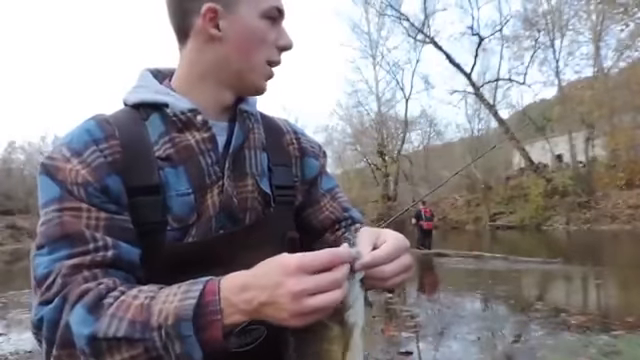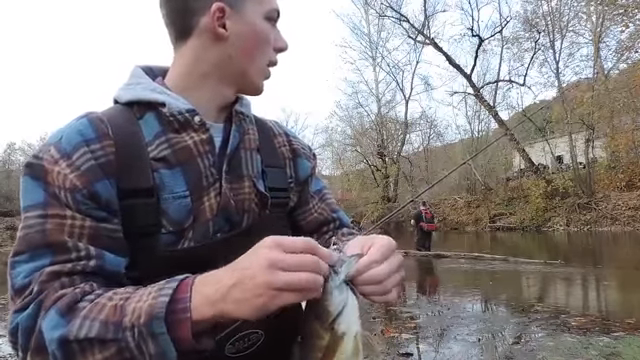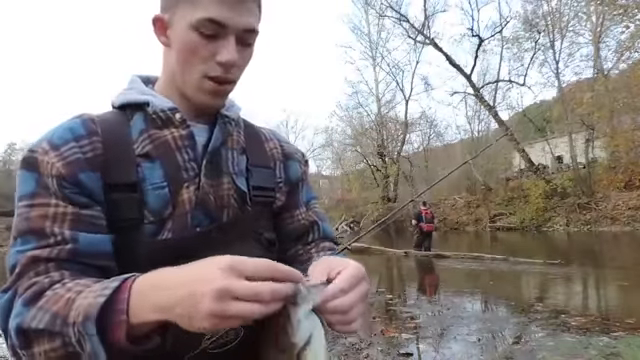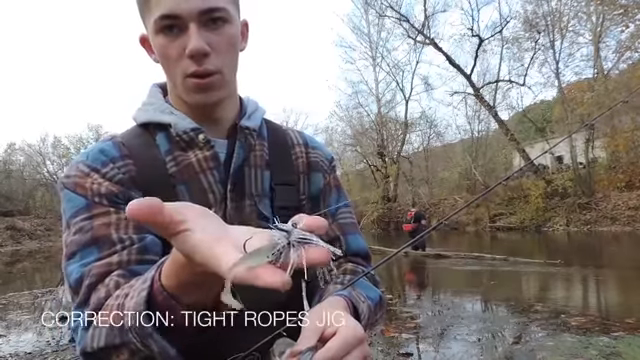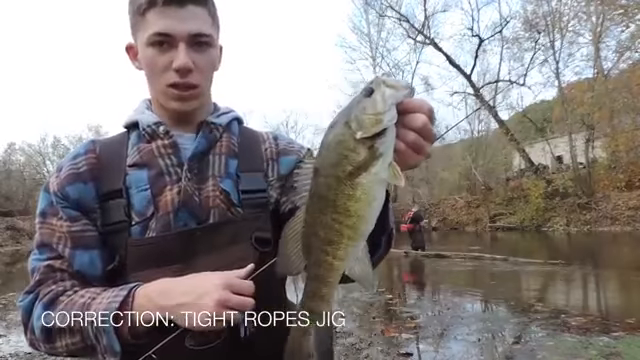So I just took my Deeper over to this area where it looked like it kind of dropped off right behind me, right where Nate's fishing right now. And I started throwing this Tight Lines jig made by a Chicago angler, and I've got a little Optimum Bait swimbait in the back. And I stuck this nice little smallmouth.